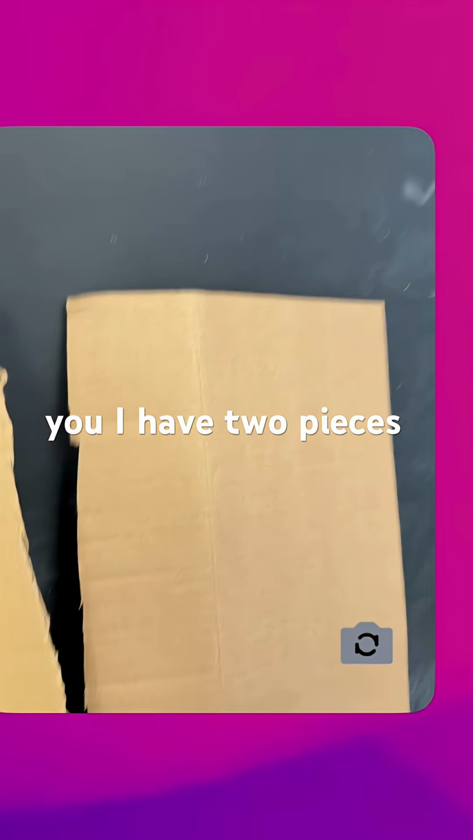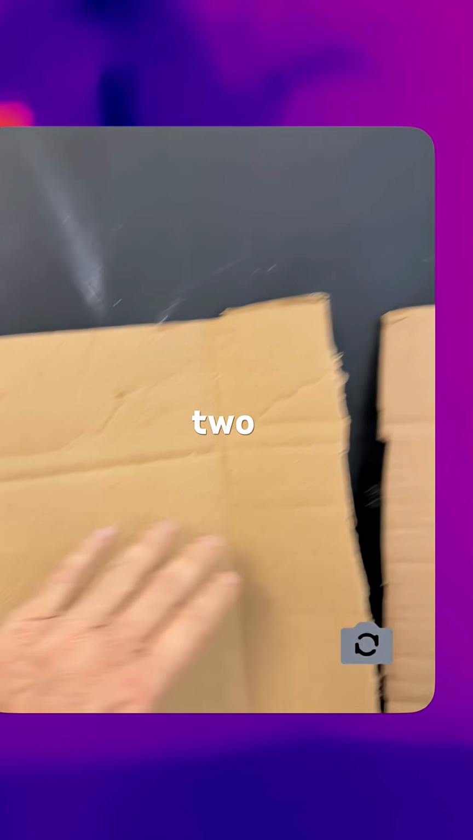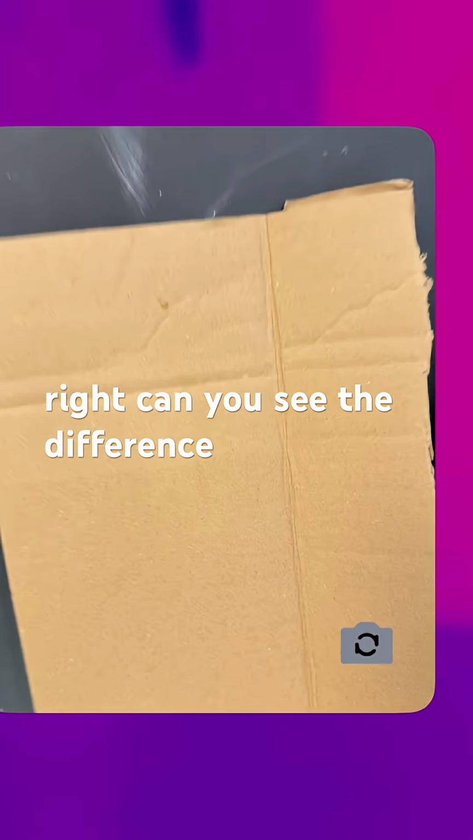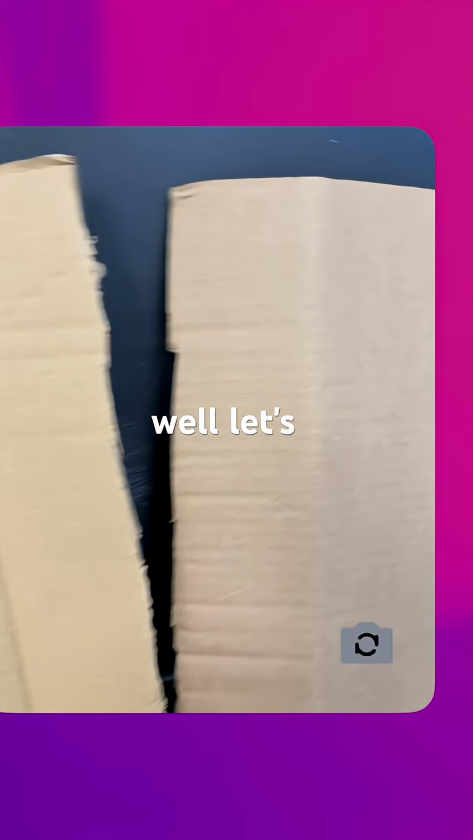And I just want to show you, I have two pieces of cardboard. Cardboard 1, cardboard 2, cardboard 1. They look identical, right? Can you see the difference? I actually got them from the same box. Same thing. Okay. Now, one of these is wet on the back. Which one is wet? Is that one wet or is that one wet? Well, let's check and see.